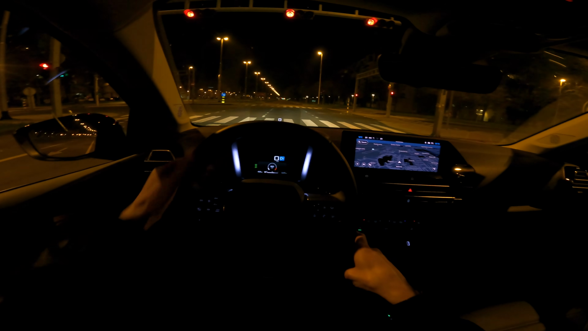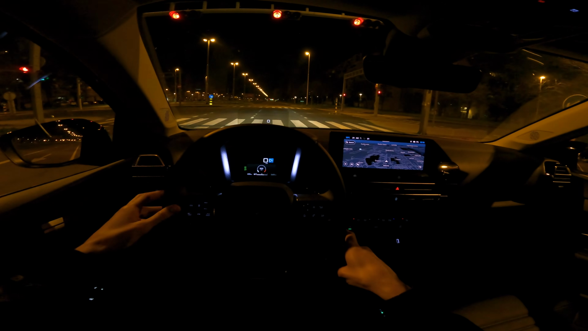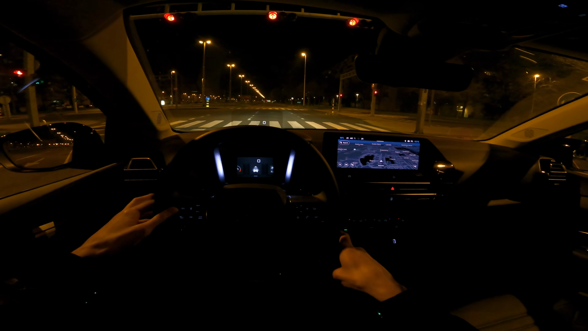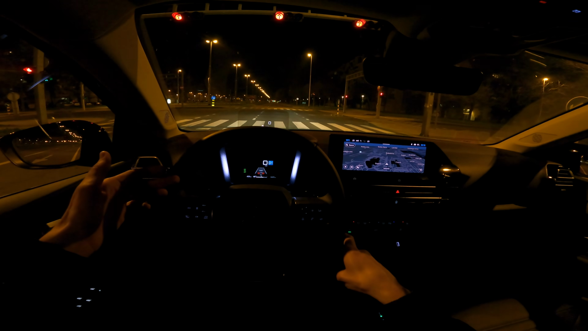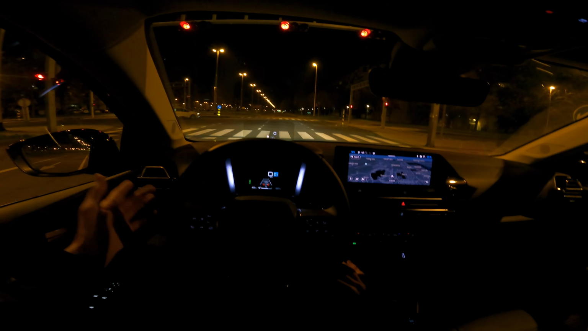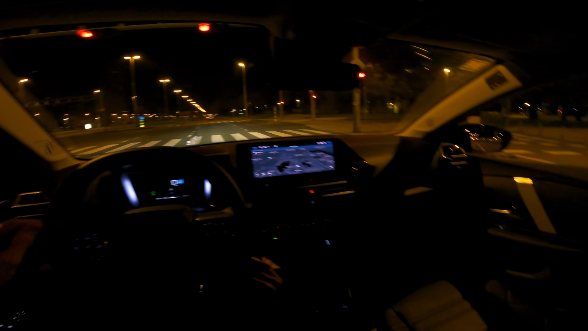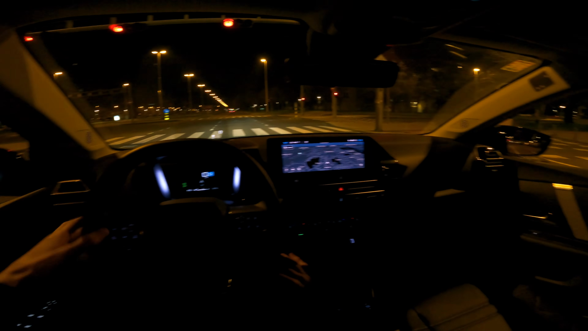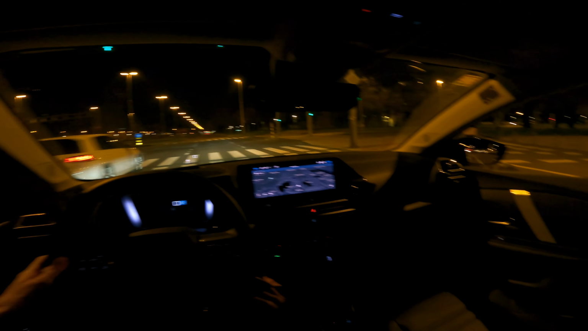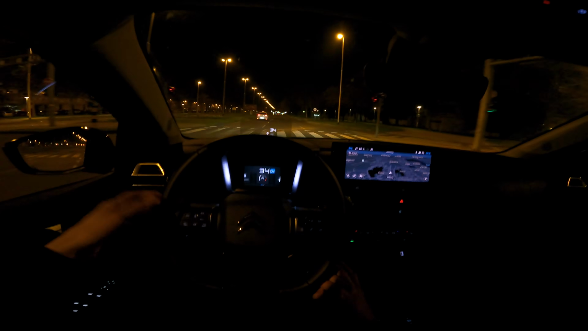Now on the digital speedo, this is the classic setup or the default. If you press the left stalk, you can switch to a display with the distance and lane on the display. Now if you press it again, you have a navigation, but it doesn't show you the map. It only shows you where to turn, and you don't have a small map. And you can see the radio station or the classical